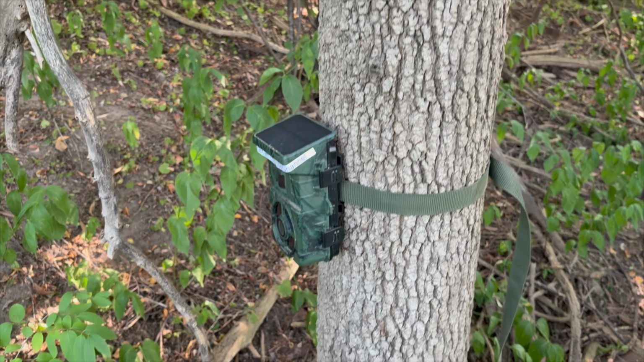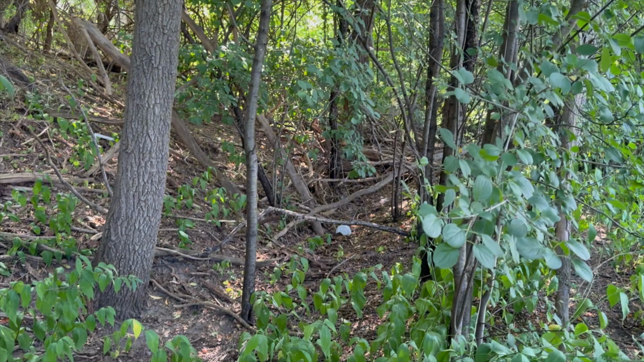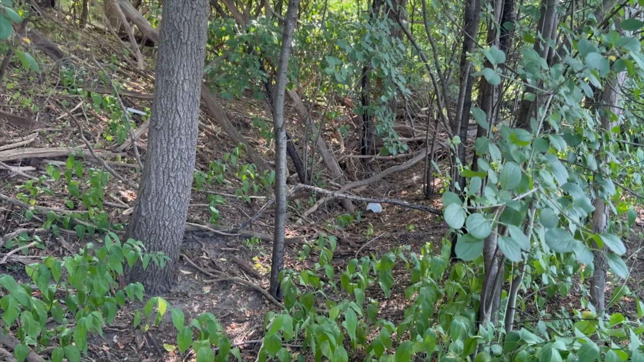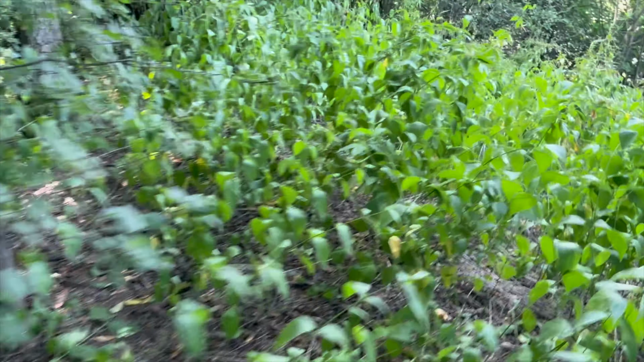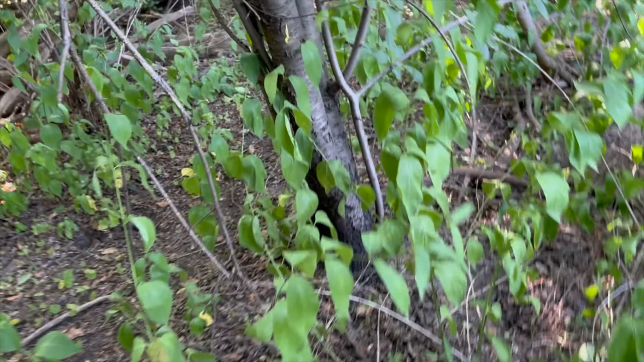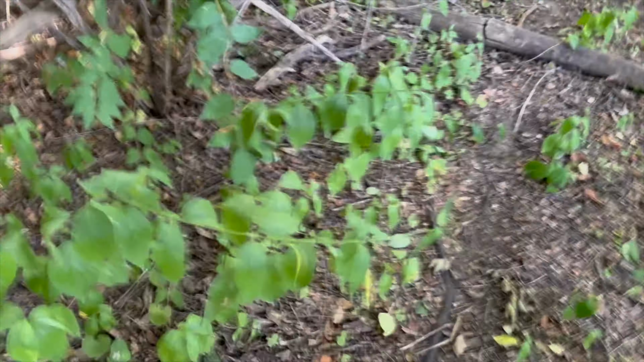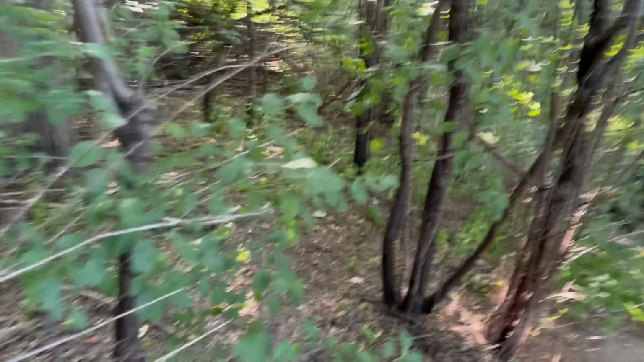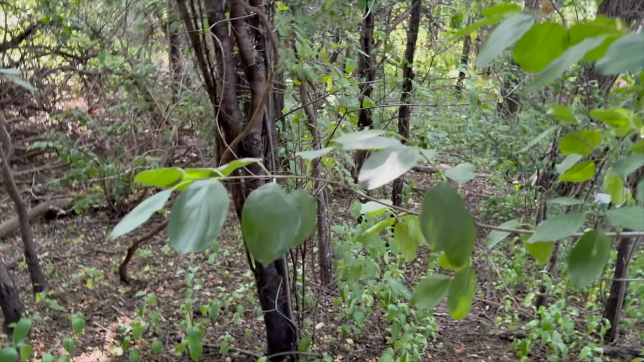Okay, so we are now set up with camera 4 on the tree, looking along the path. If this doesn't work, we might try the same tree next week, looking back along this way. Anyway, now I've got to get out of here. Easiest way is probably through this lot. This is the dog strangling vine that I'm walking through right now. This stuff is just everywhere. Ouch! Ow! Oh, that hurt. Okay. I need to start wearing long-sleeved shirts walking through here.